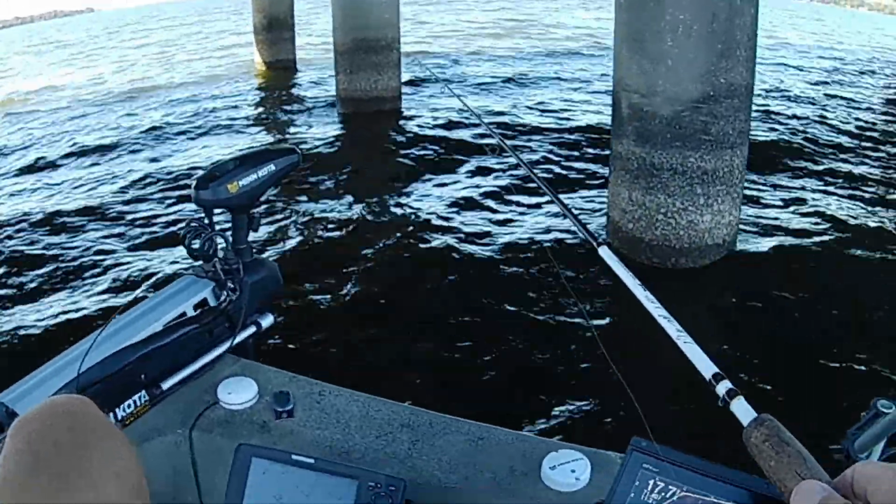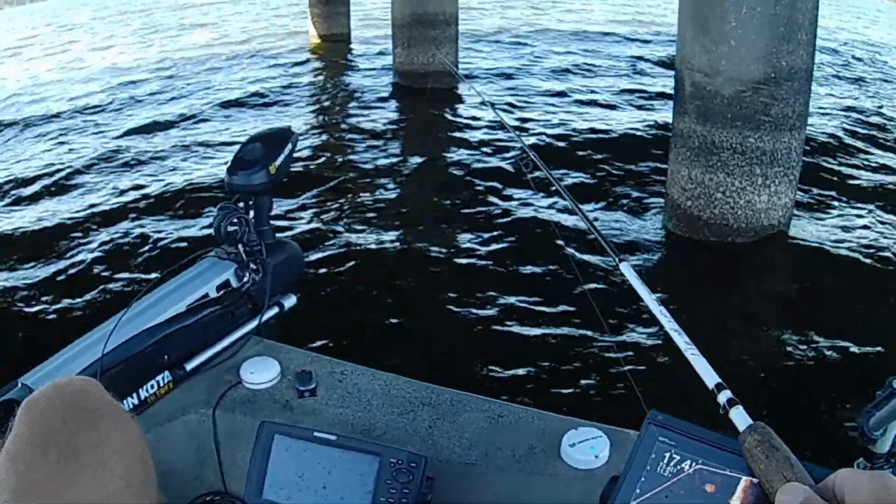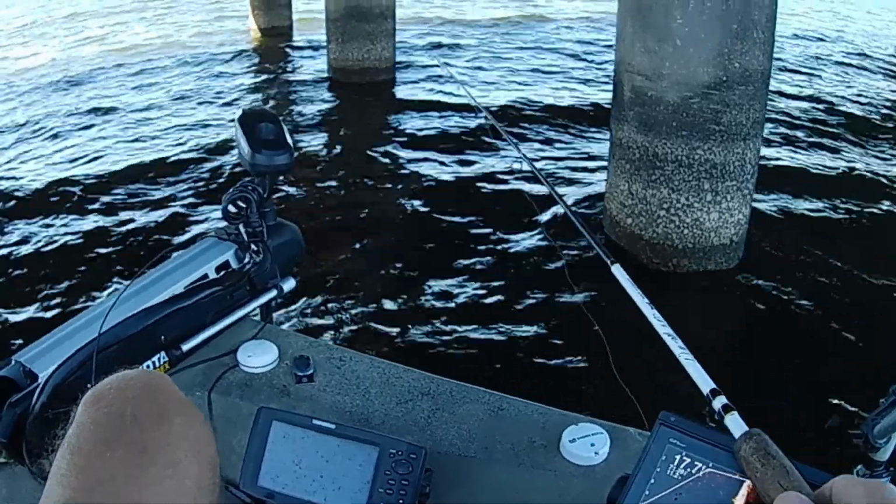Pitch it up there, let it fall down. These are relating, like I say, right there close to the bottom, so I'm having to let it really get down there and just swim it back.